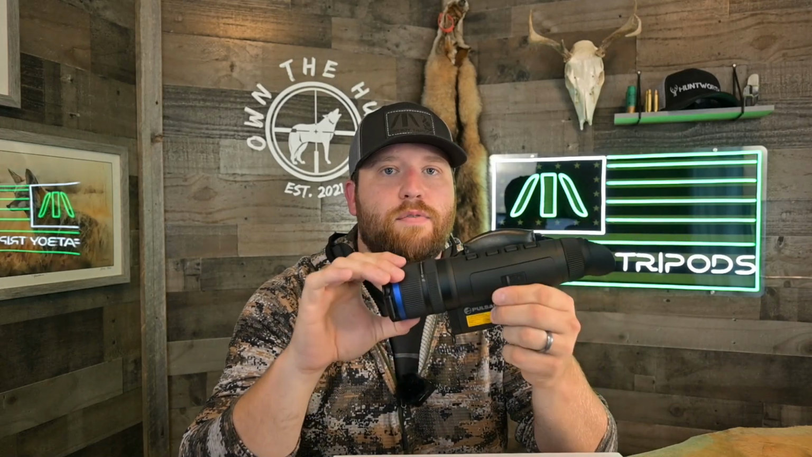Even though the XL50 is a higher resolution, it isn't necessarily going to provide the better image quality in those poor conditions. And so that's kind of why I say that when Pulsar created the XP50, which they did before this XL50, they sort of, I guess, handcuffed themselves. I don't really understand. So while I do think this XL50 is an amazing, awesome unit, I don't know why you would spend the extra $1,000 on the XL50 LRF versus the XP50 LRF.